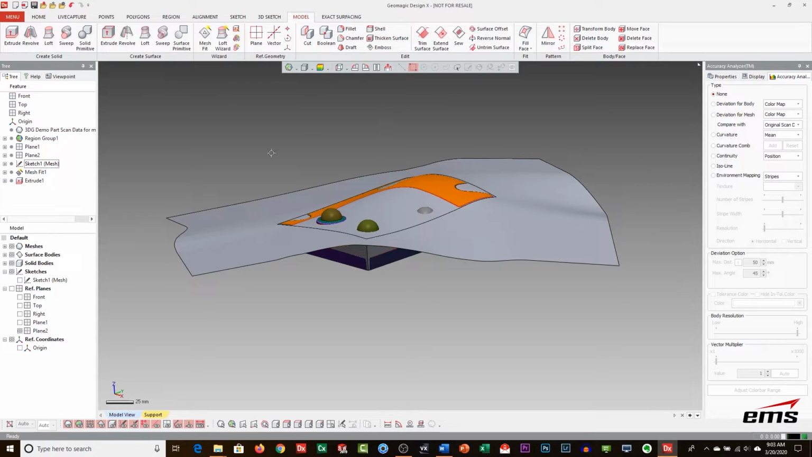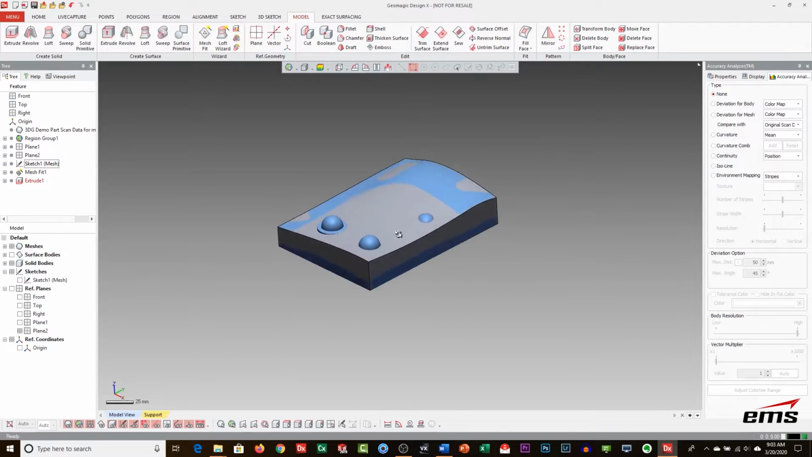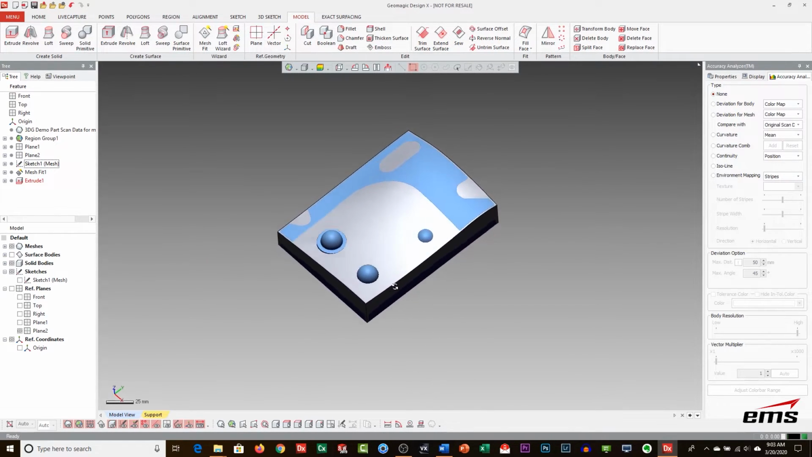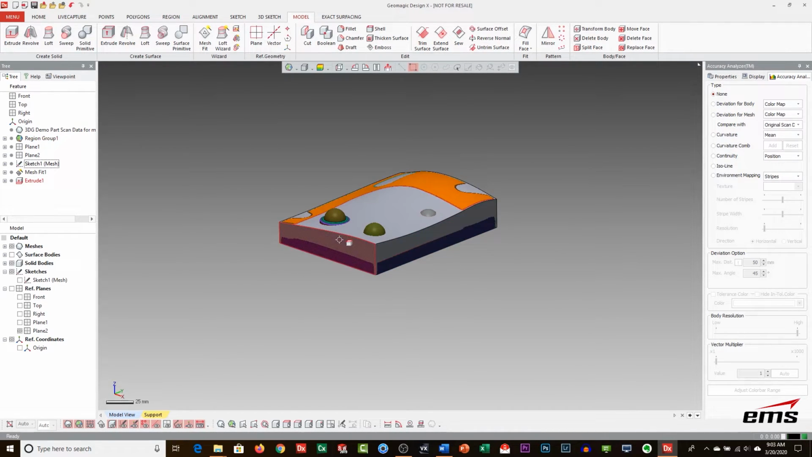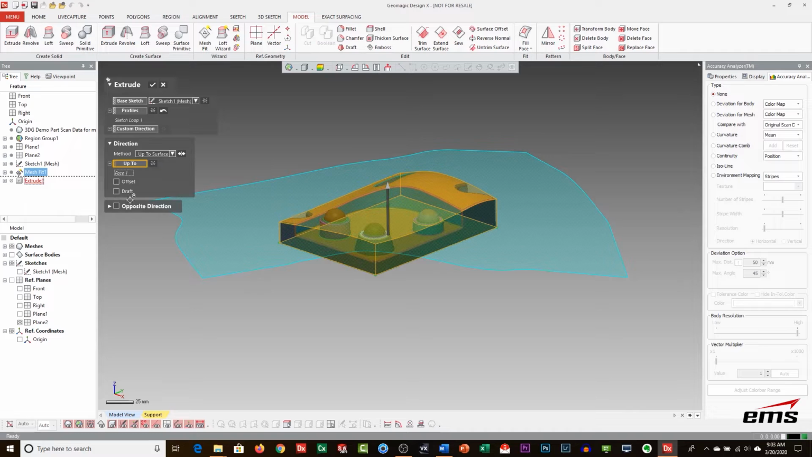And then hit OK. And if we hide the surface, so you can see what we have here. So we've got that. Now, we also can always go back. Let's go back to that extrude, because, again, I forgot to add draft, so let's click draft. And again, that's always the beauty of history tree modeling, is you can roll back.